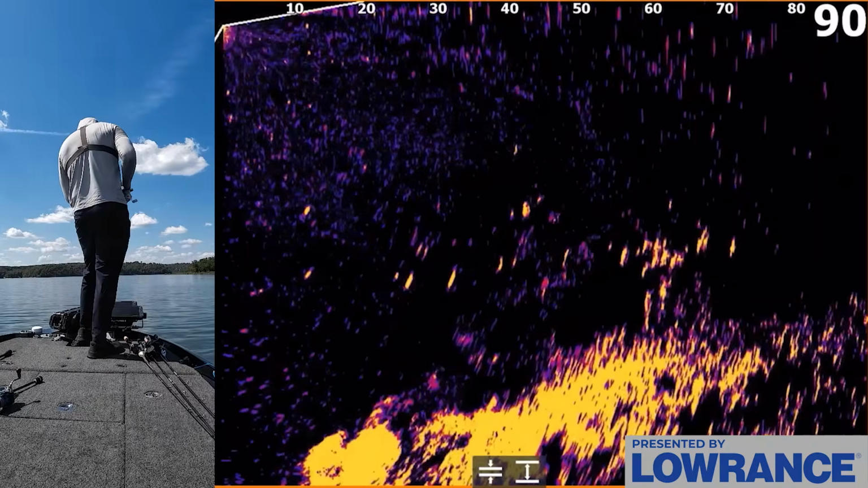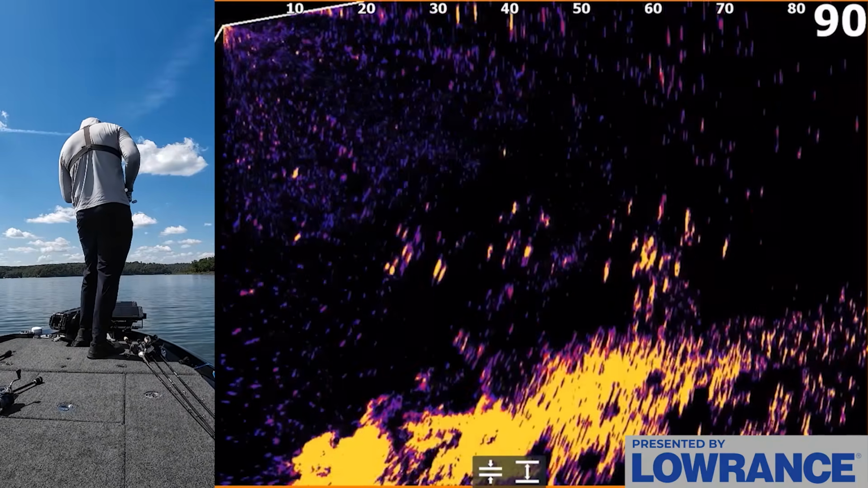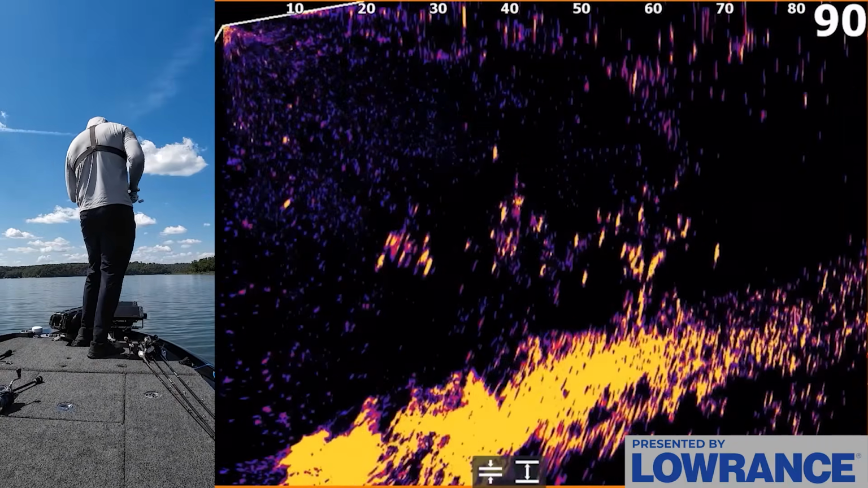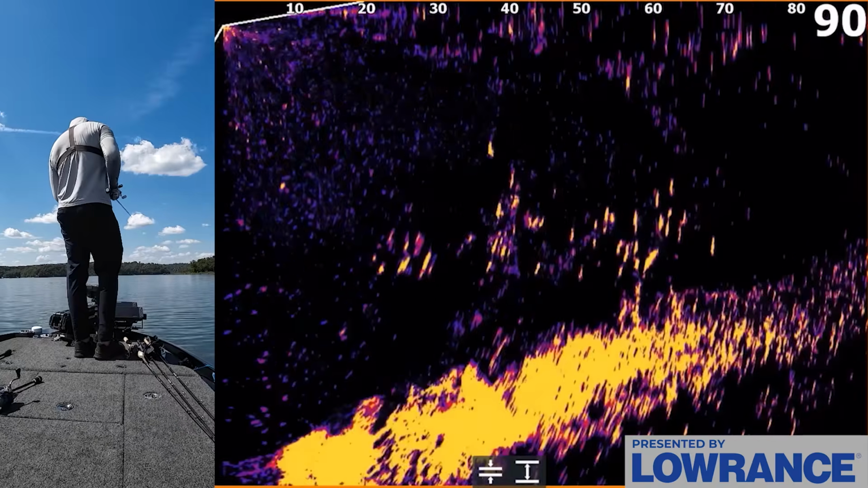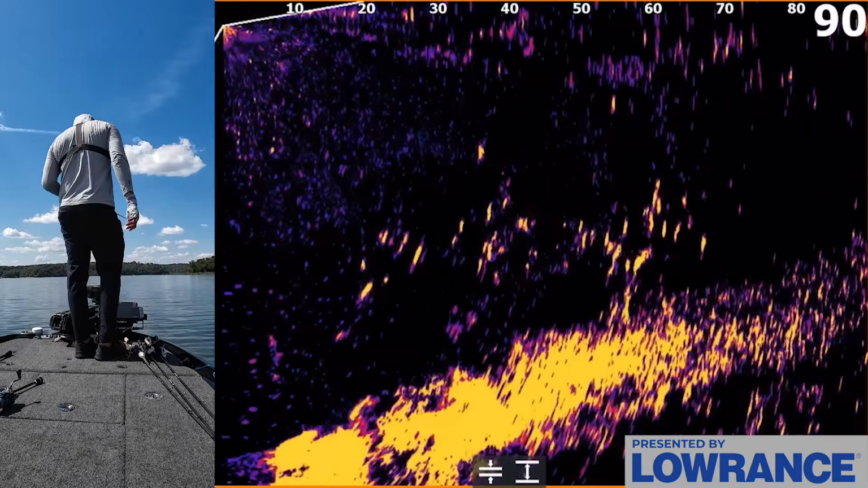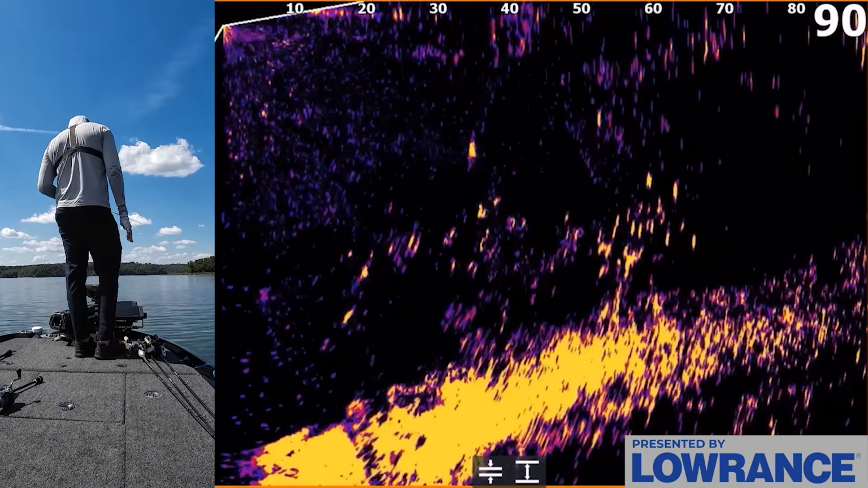I do have a little glide bait on here. I want to see if I can get down to these fish. There's a lot of them sitting down there still. You can see there are probably like 50 fish sitting down there. So there's plenty of fish to come up and eat my bait. But a lot of times when you just miss one or lose one, they just get really weird. It's very interesting how that happens.